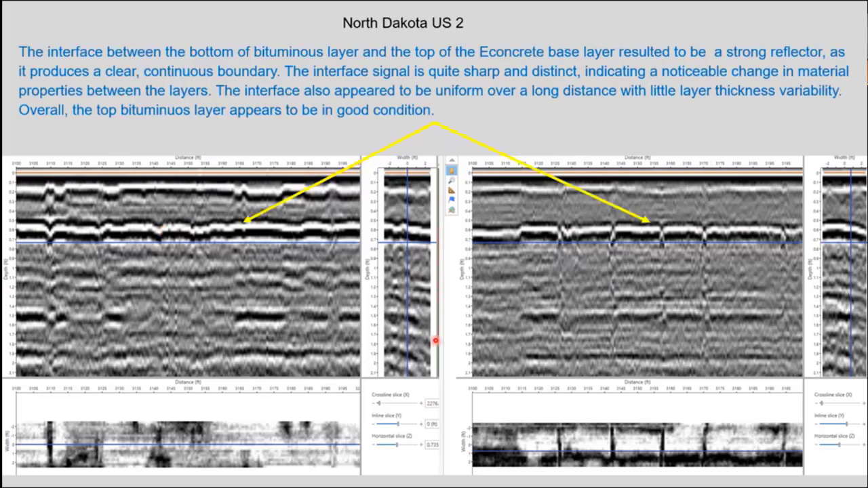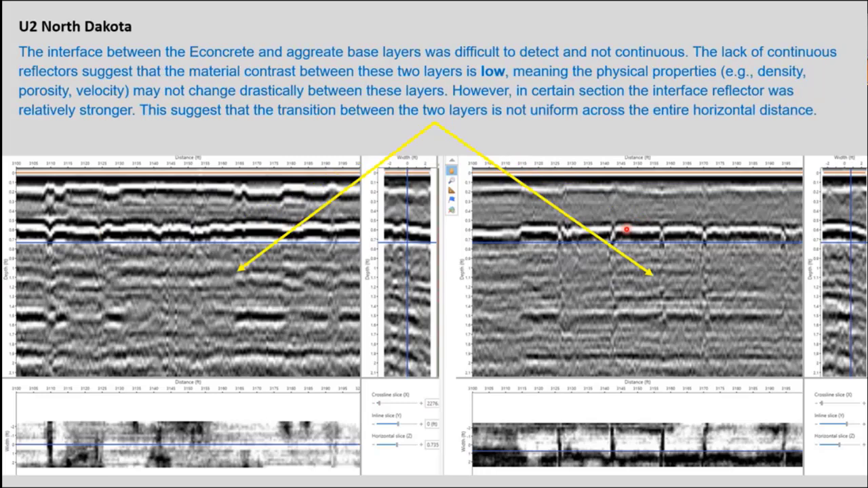And so here's another one kind of showing the strong reflection again of the concrete base. This particular one here, though, one of the things that doesn't seem to be as consistent is the bottom of the concrete base, which is about 5.5 inches down from the top, or 5.25. And so at times they see it, and sometimes they don't. They think maybe it has something to do with the aggregate gradations being kind of similar.